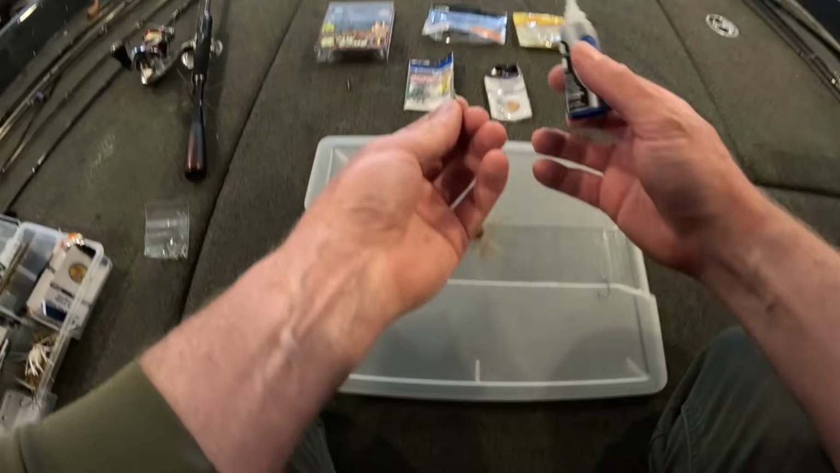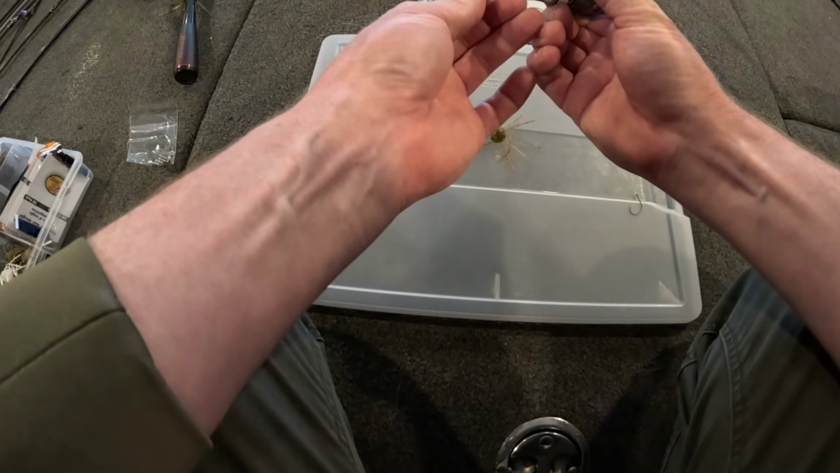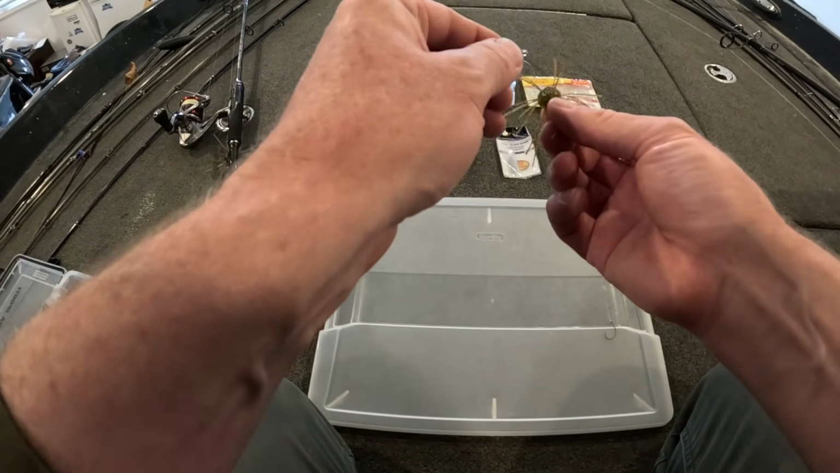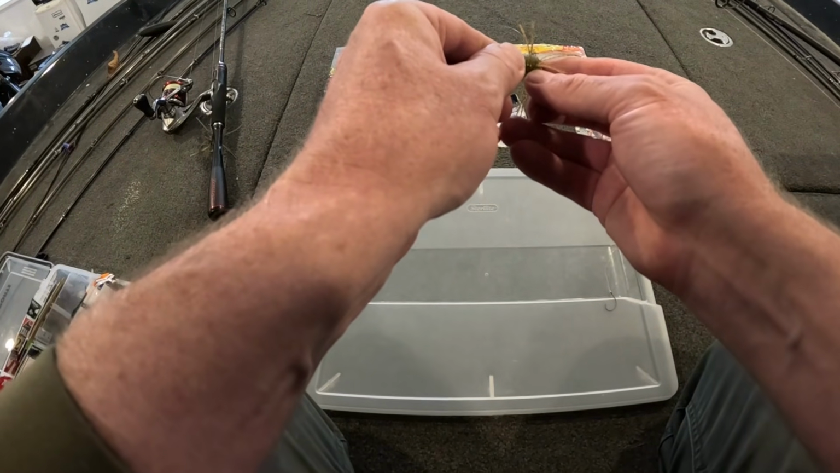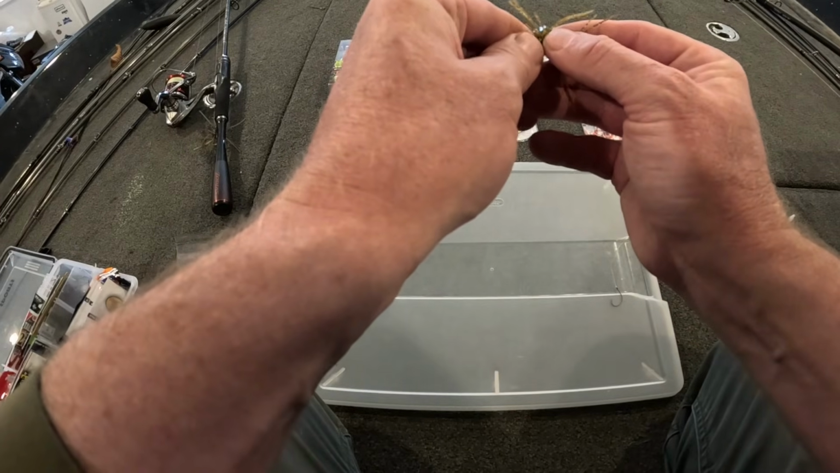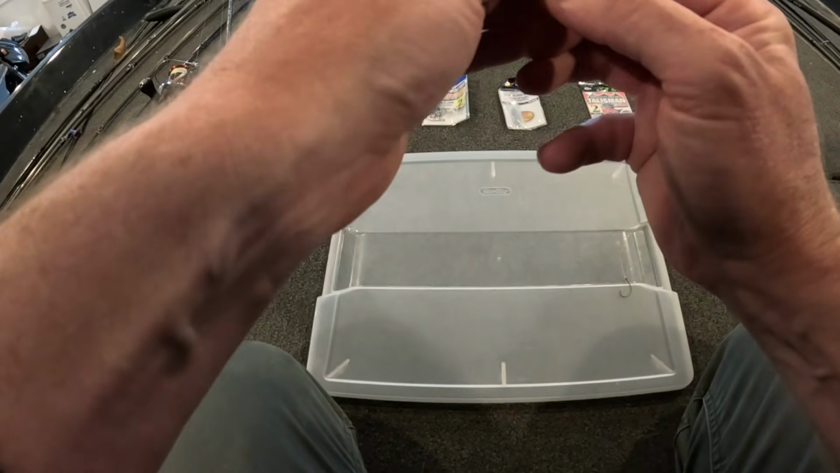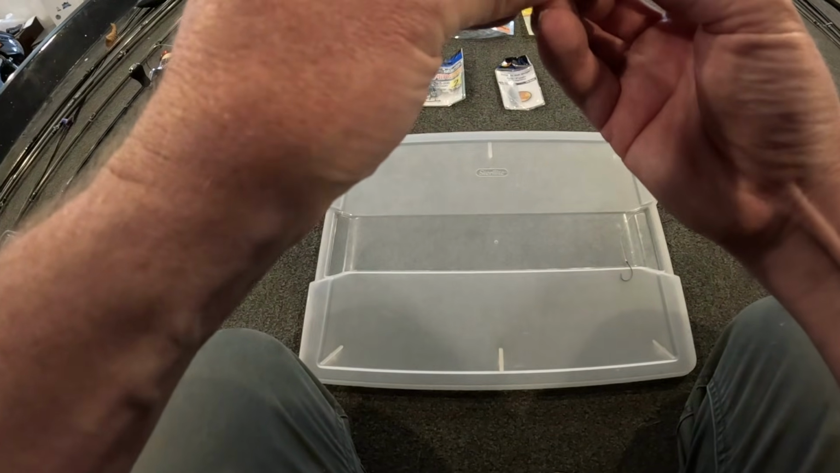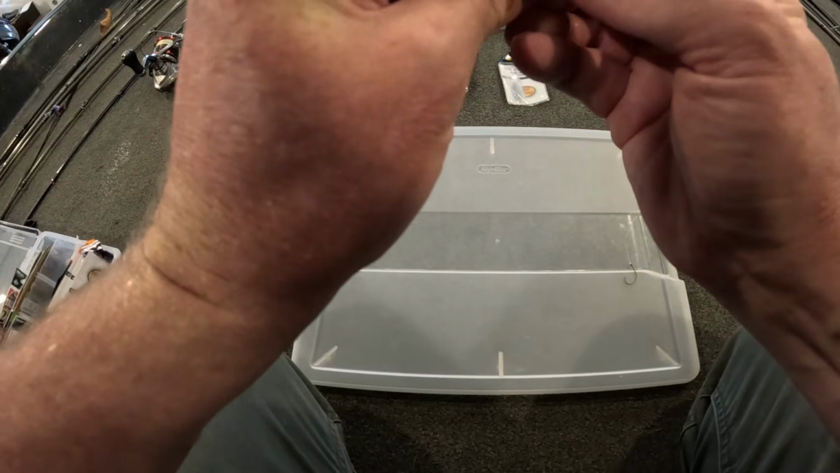Same basic setup. You're going to take your nail weight, a little bit of glue on it, and there's a Strike King symbol with no appendages on either side of the bait. You want to go in through the center on one side and try to come out the center of the other side, just like that.